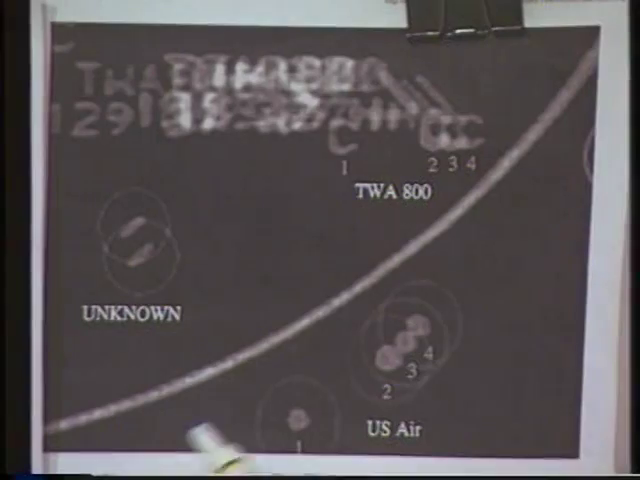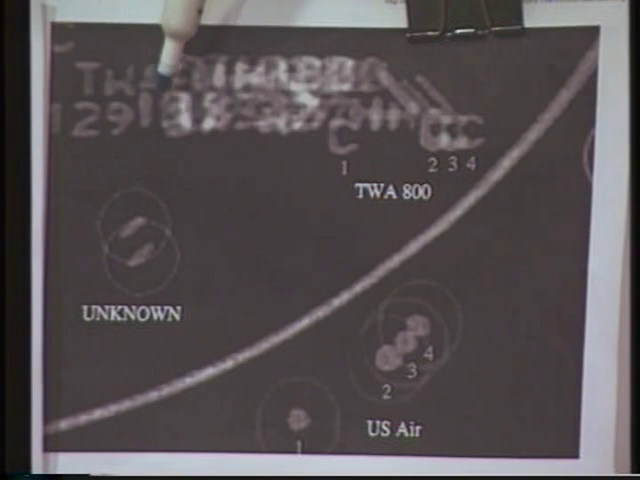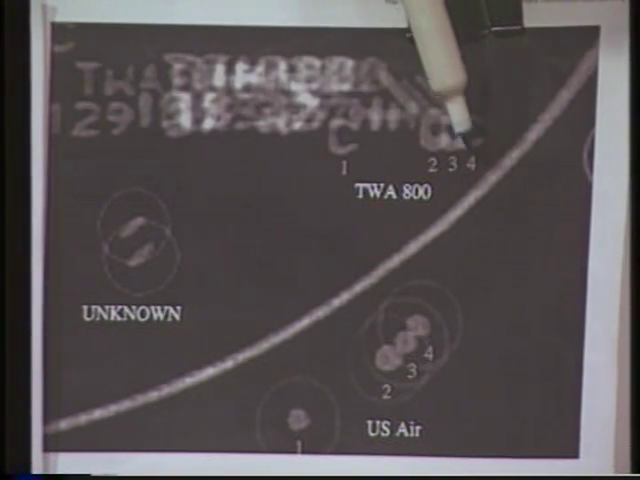Then a former NASA computer specialist took these radar blips, and in this one particular shot, he overlaid four of them on top of each other. Now, what we have here is TWA 800, and it's progressing this way. 1, 2, 3, 4 correspond at the same time.